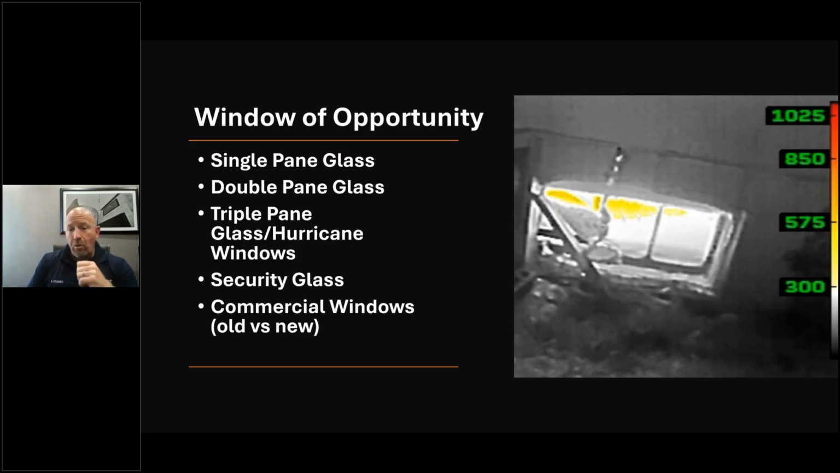You have my friends who are in Florida or overseas, have triple pane glass or hurricane windows with Lexan on the outside. You may not see anything on the window itself, but around the framing, you may see it on the top. You add that with stucco and more insulation, you're going to see a lot less heat transfer because they're very well sealed, and you're not going to see as much thermal bridging,